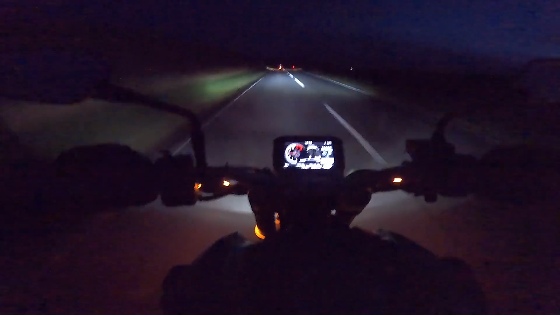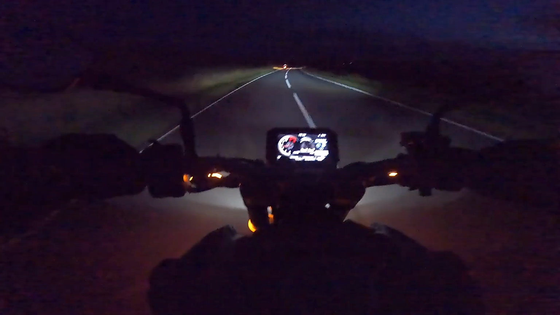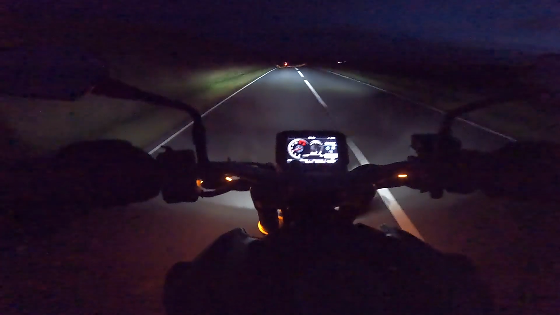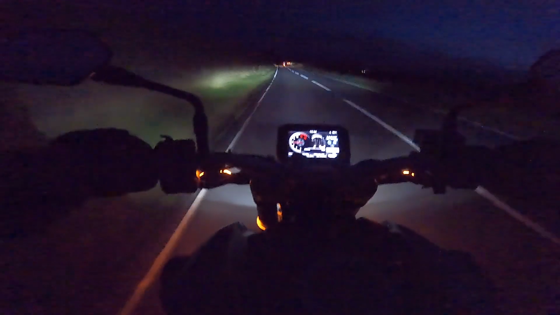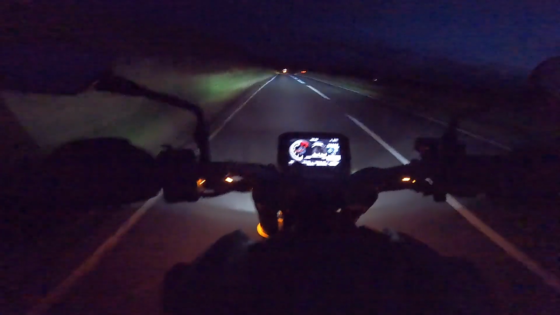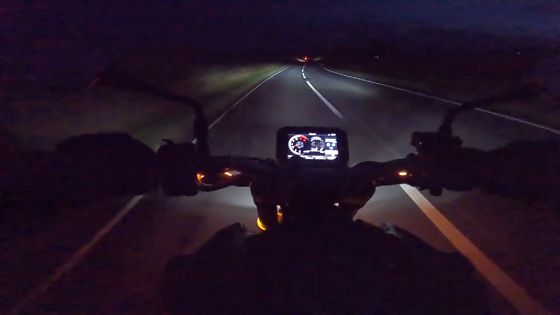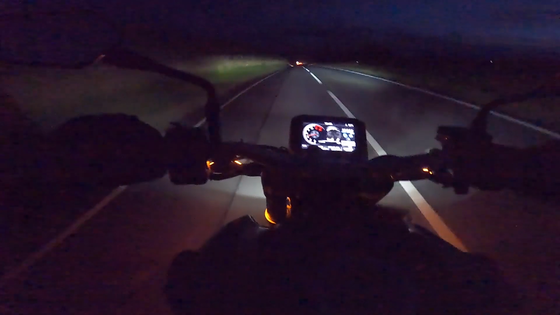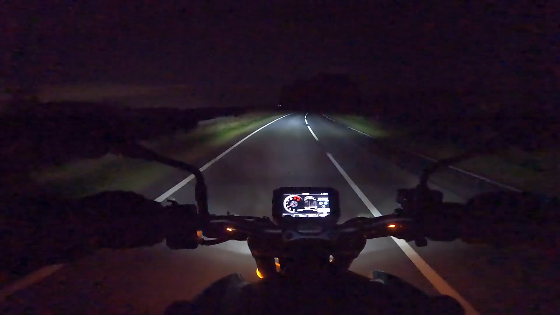Warp speed on a road I don't know very well, in the dark, in conditions which I don't know whether it's going to be damp or not. And not knowing where corners are, not being able to see very far. It's just, I survived it. It felt great. It was so much fun. But yeah, very difficult to sleep when I got home because it's still buzzing.